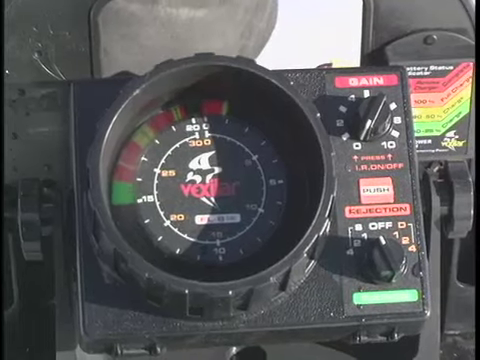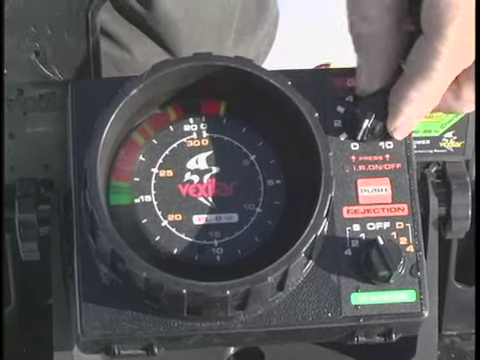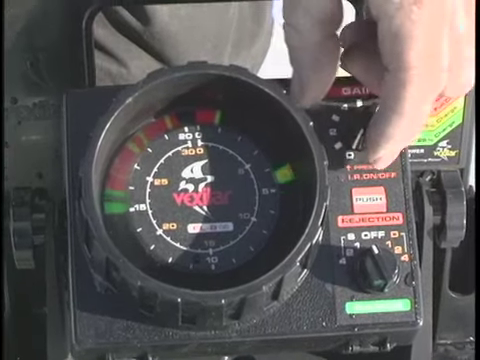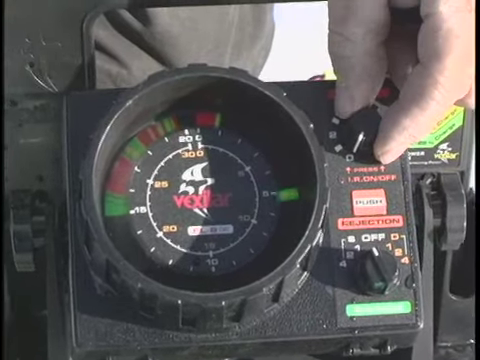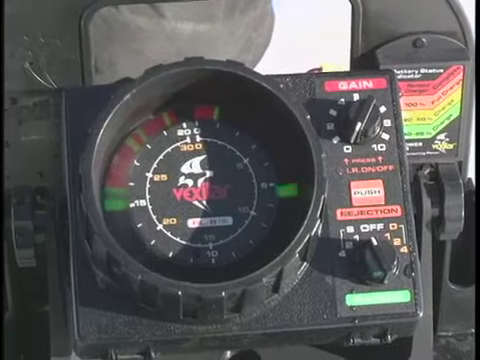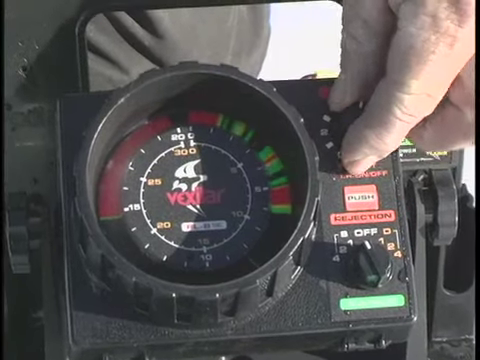Okay, now I'm going to lower my jig down and set my gain to whatever I need to see my jig. So as I lower it down, here my jig is already. See it going down there at about 5 feet? I've got the gain set right on 0. But if I was fishing in shallow water or in the weeds, that would be too much gain. It would have a lot of clutter on it like this.